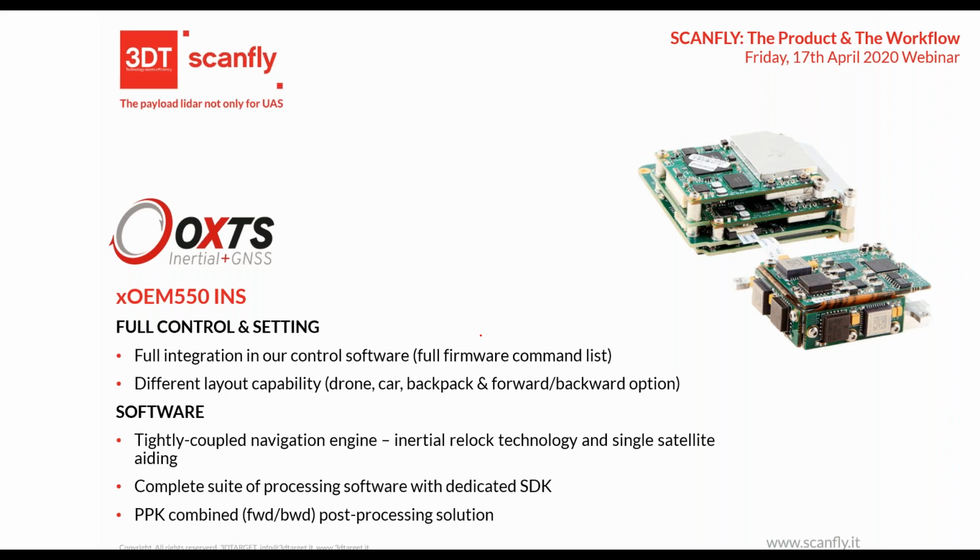So we have the full firmware command list, so we can change all the orientation, all the lever arm, everything is under our control. It's really important for us, as an integrator. We can give the user the freedom of changing everything easily.